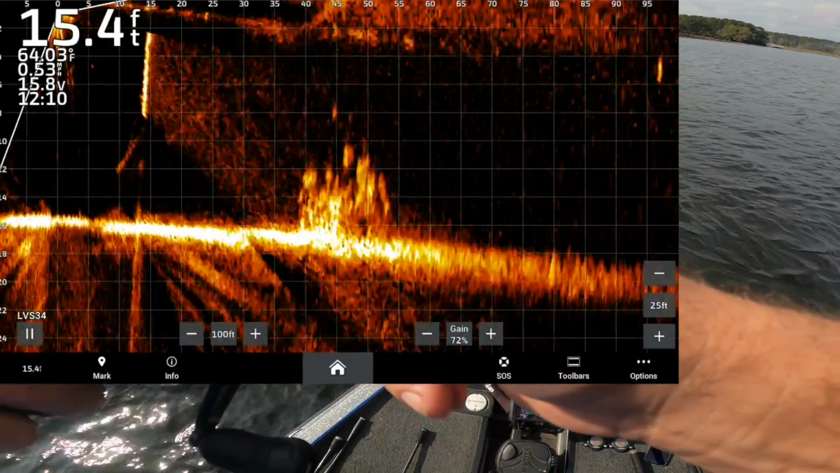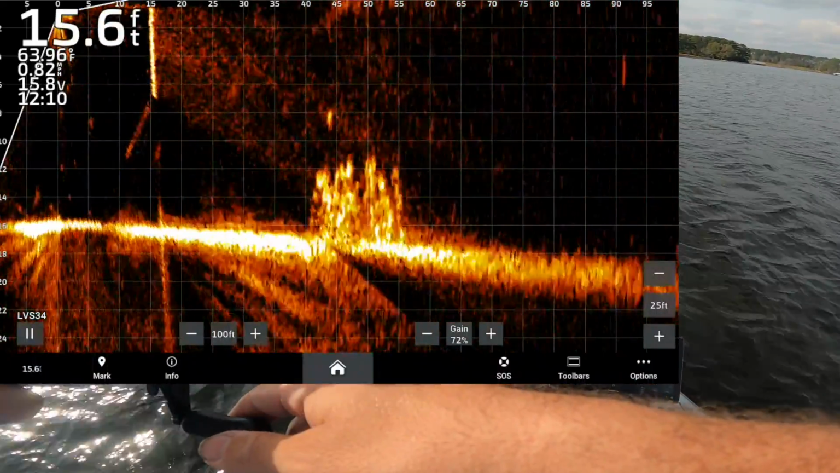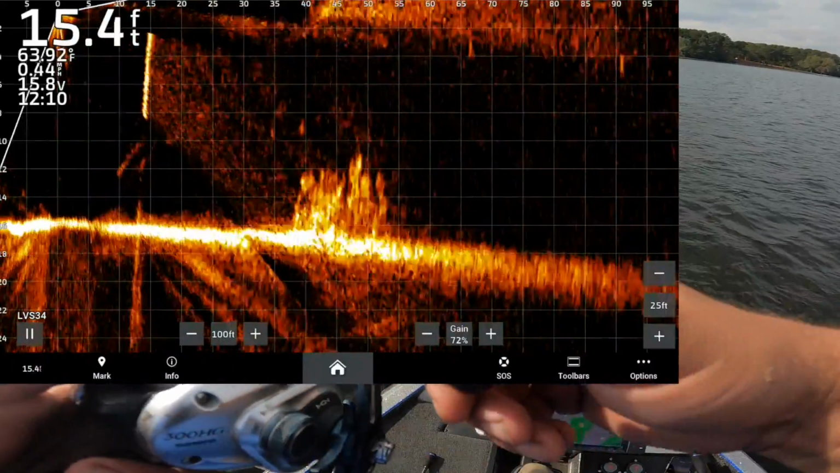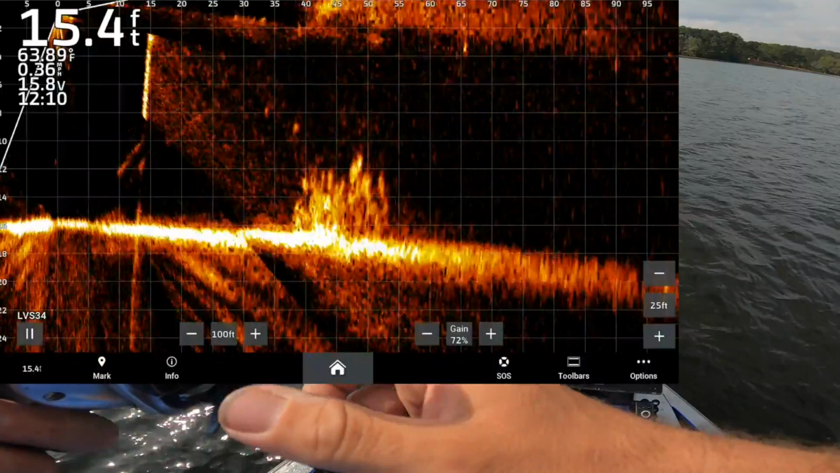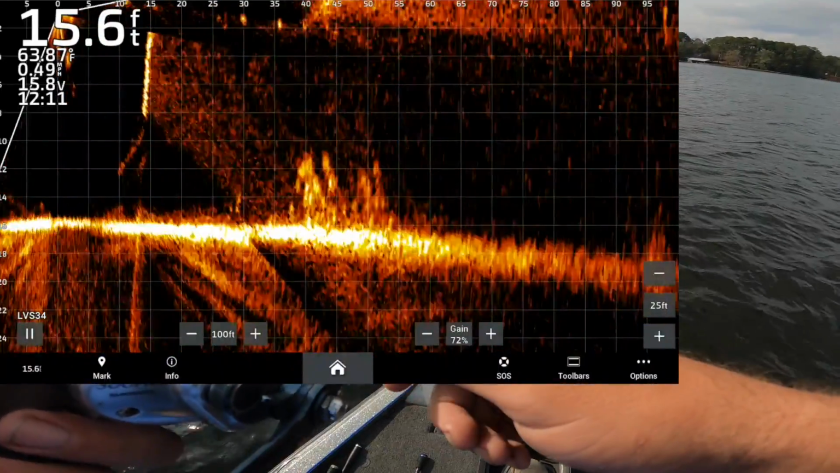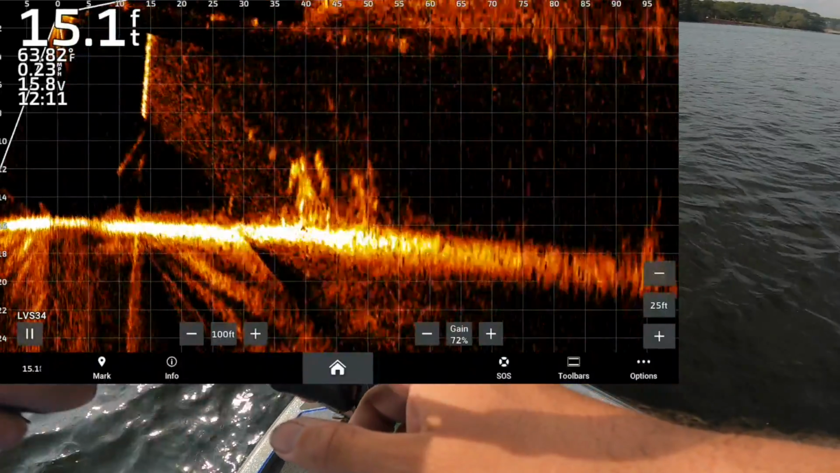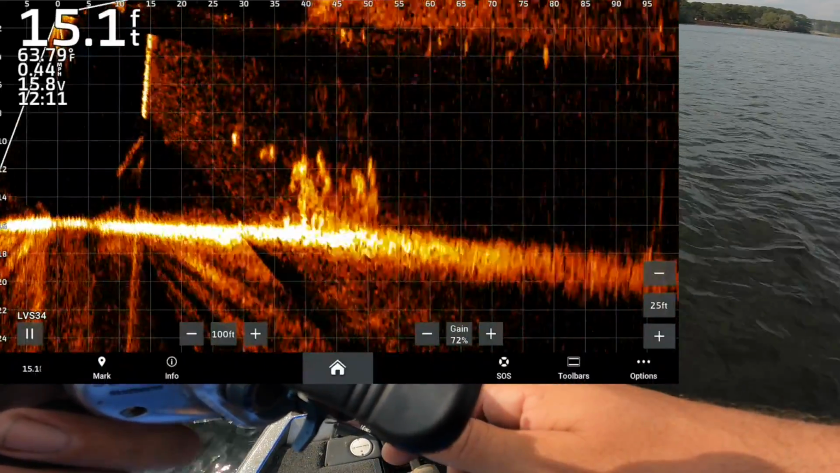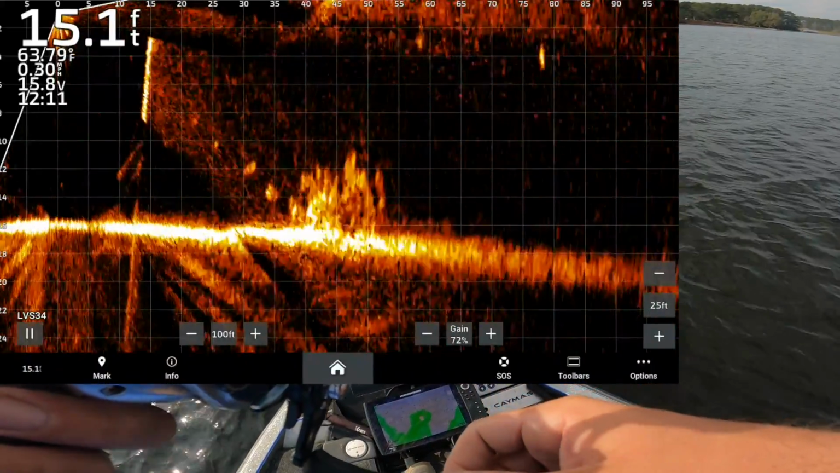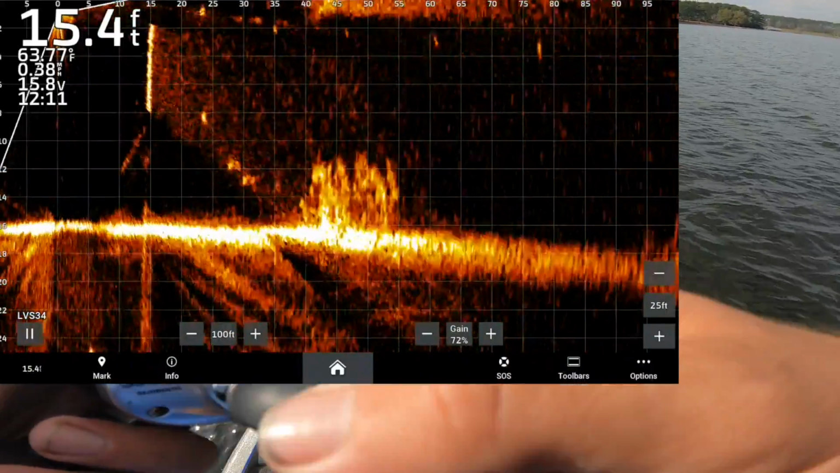That's a giant one. Oh yeah, it's a 10 plus for sure. But I screwed up and I casted it on top of his head. It's getting a little bit warmer to it. See, he's kind of just gliding through the water like that. He's not doing as much now, but those big ones that are over 8, 9 pounds. There comes another one, obviously. They can just kind of glide through the water.